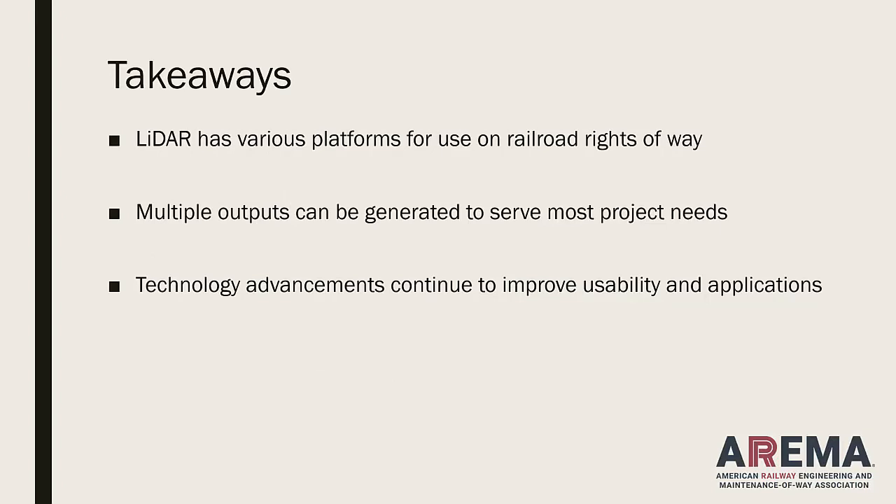Okay, so the takeaways. LiDAR has a lot of platforms. We talked about 6 here. Those can all be used usefully on a railroad. There's multiple outputs that you can generate. We talked about geodatabases. You can go to CAD, imagery, and an image viewer. There's a tremendous amount of things that meet a lot of different project needs.